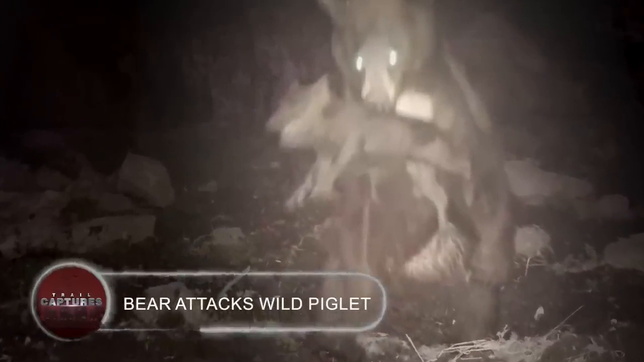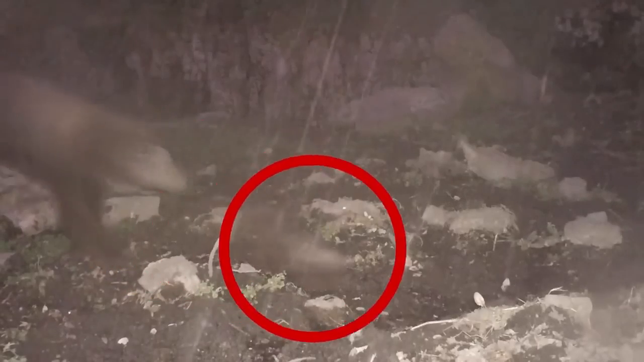Bear attacks wild piglet. The Tejon Ranch Conservancy is the scene of a ferocious hunt captured on camera as a wild piglet is being chased by a grizzly. The bear made a leap, that is, a leap towards success, just as he was about to lose his catch, and managed to get the piglet this time. With his enormous jaws clamped shut, the bear disappears from view. But aren't we all aware of what transpired with the unfortunate piglet?